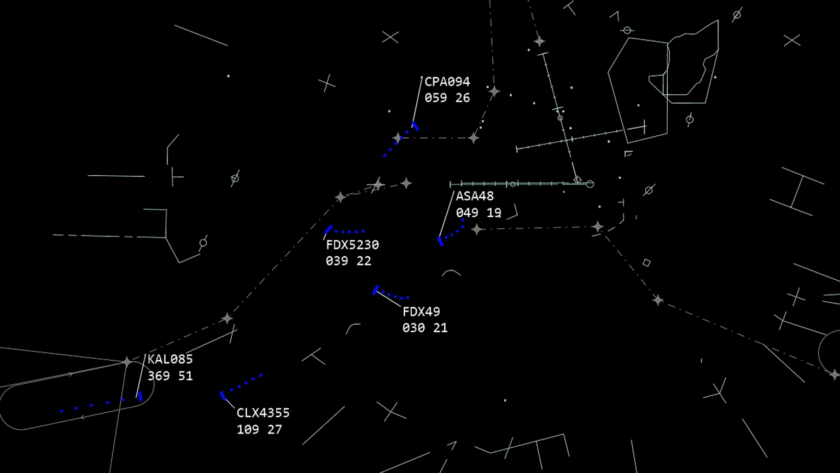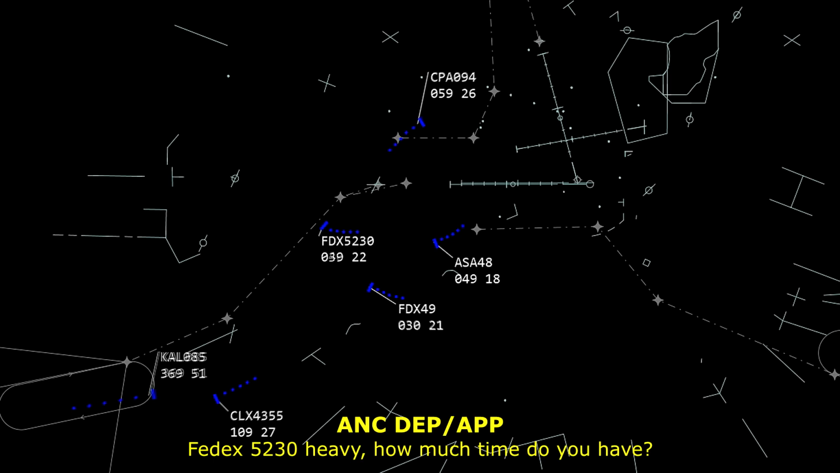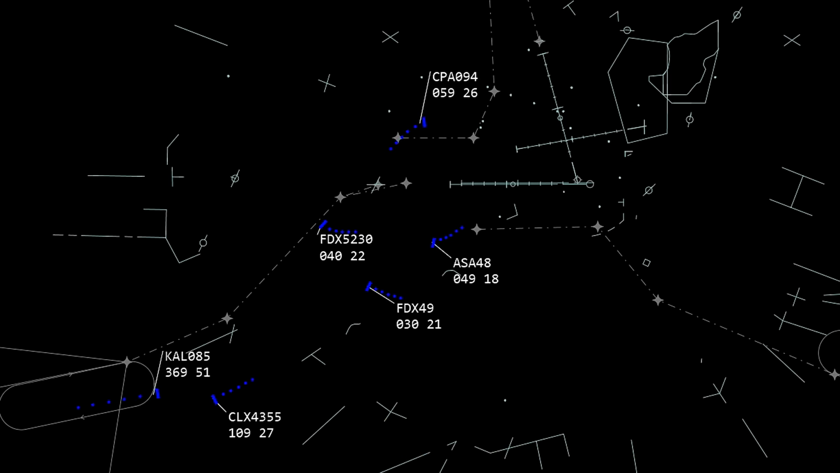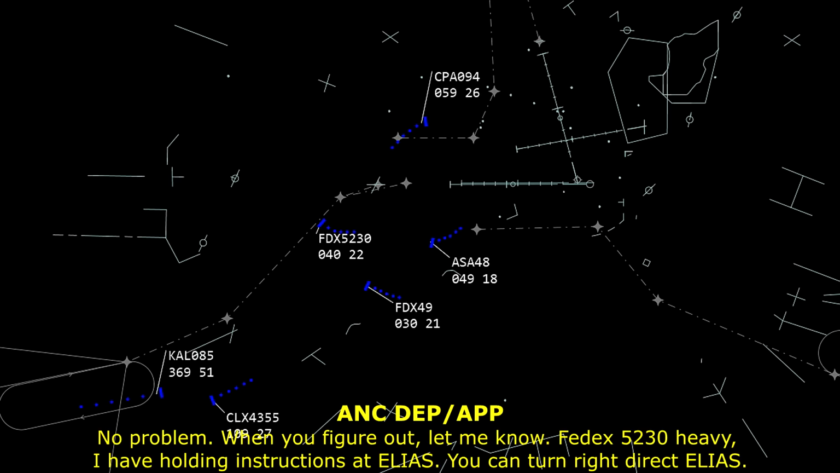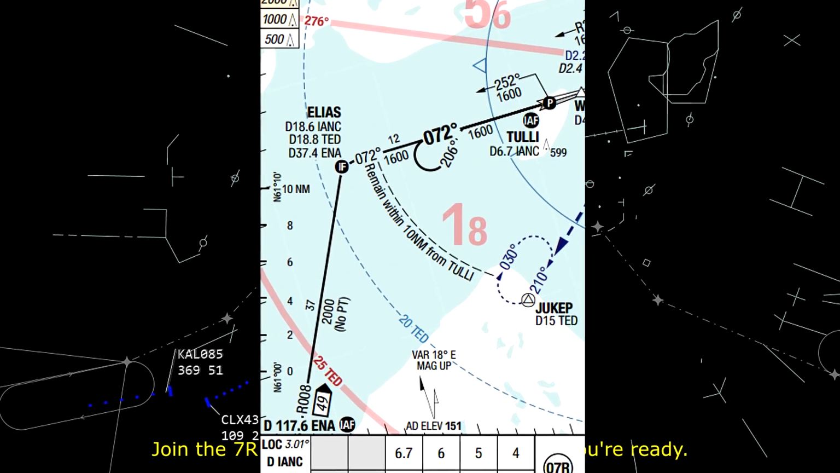I will check on that. And FedEx 49 Heavy, we have an hour holding. FedEx 49 Heavy, thanks. FedEx 5230 Heavy, how much time do you have? Stand by 2 seconds. Sure, no problem. When you figure it out, let me know. FedEx 5230 Heavy, holding instructions at Elias. You can turn right, direct Elias, join the 7 right localizer, and I'll give you the instructions when you're ready.